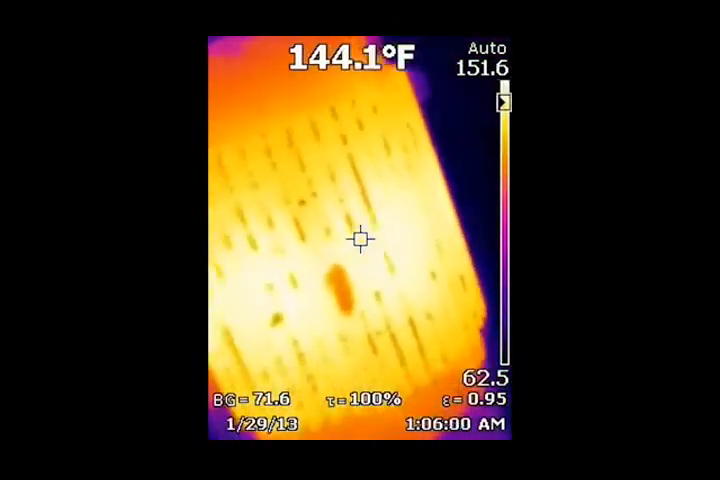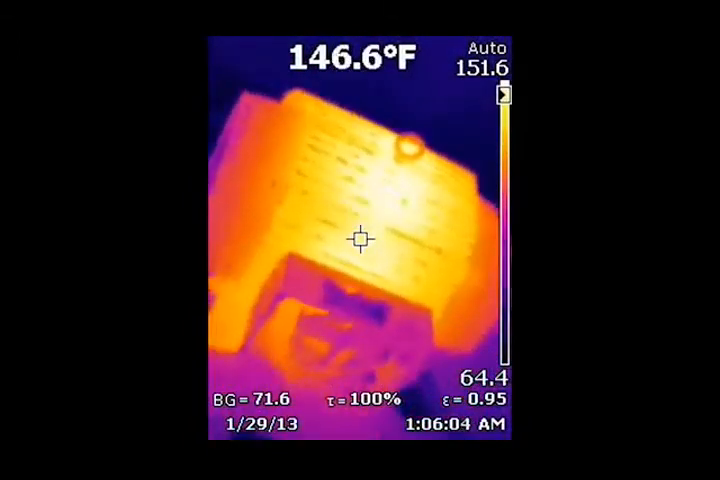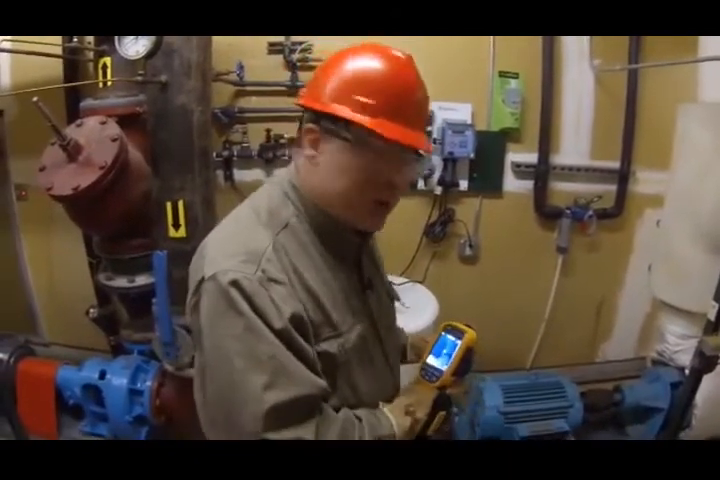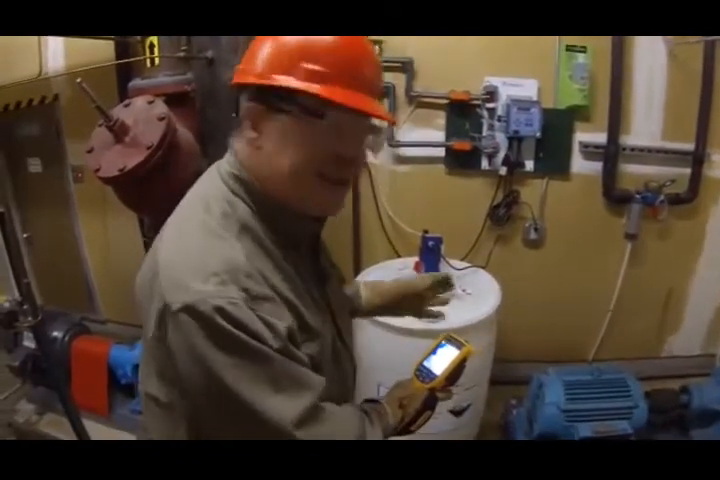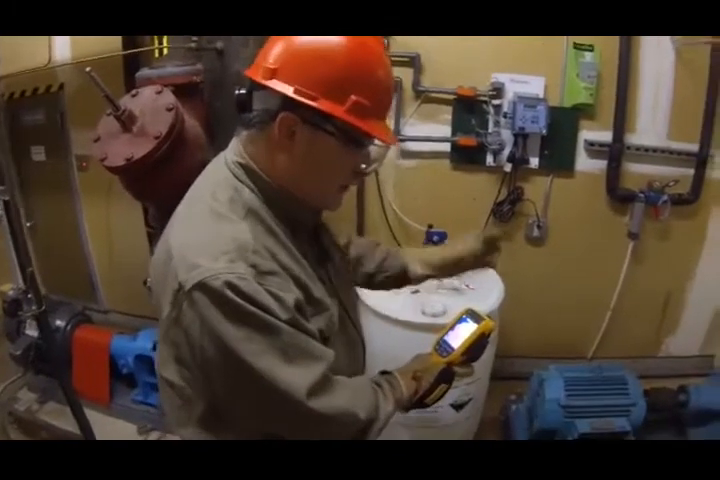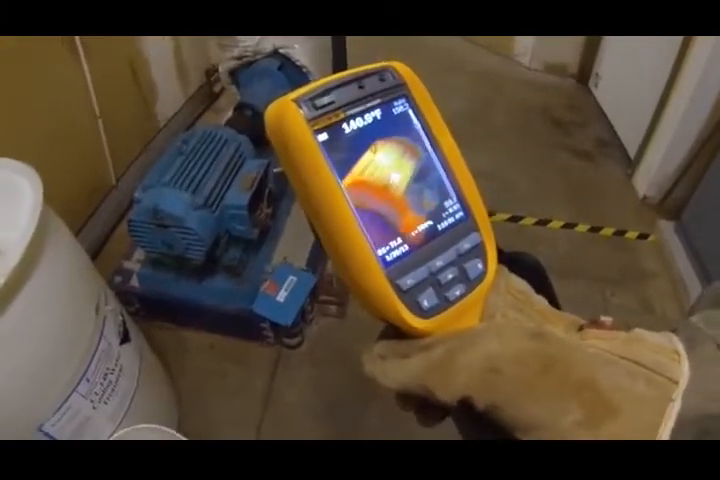Looks quite even, I don't see any issues there. You know, obviously, if this motor were running hotter than usual, that could be an indication that perhaps the cooling fan's not working properly. It's not aspirating properly. I think everything's working okay here. Number one, because the temperature is good. Number two, the fan is operating.